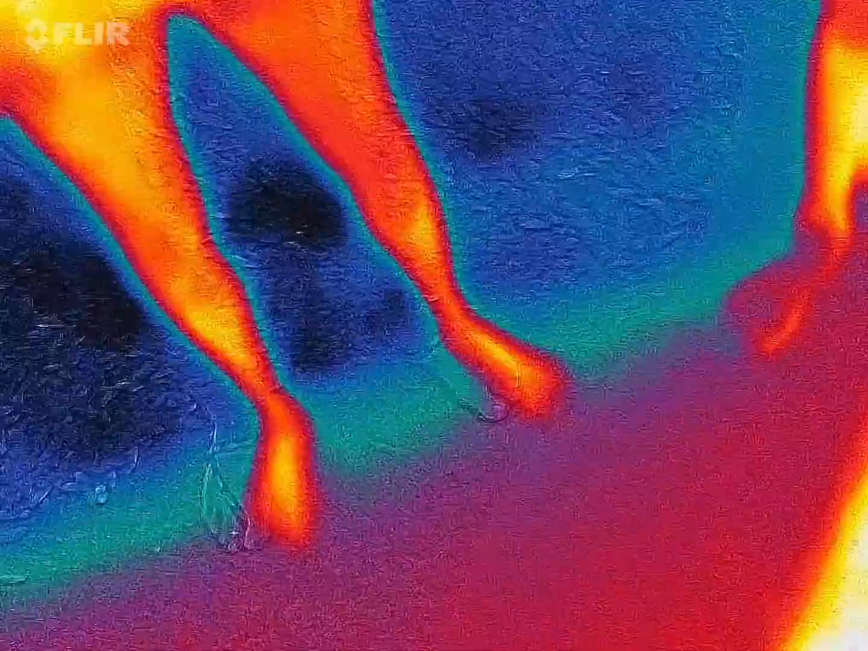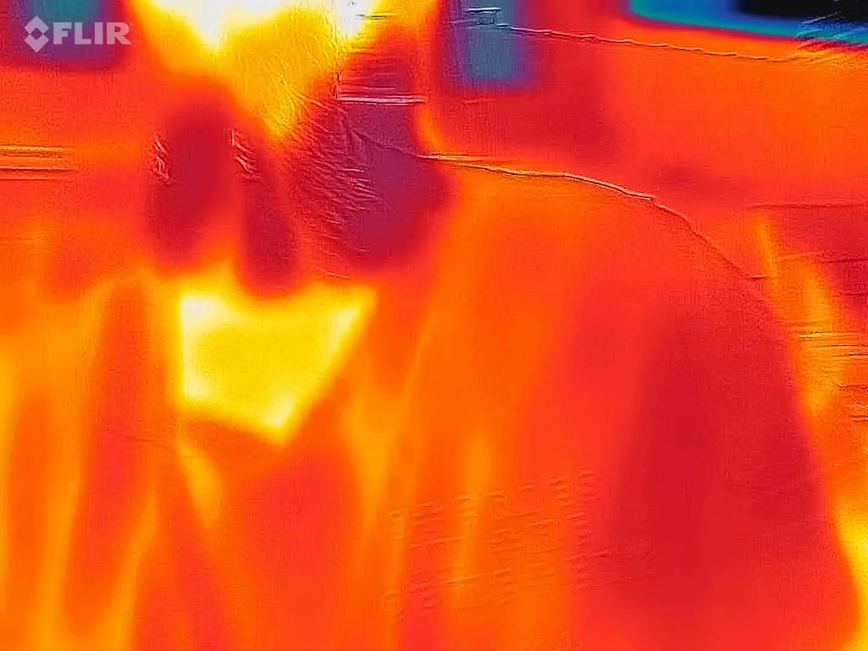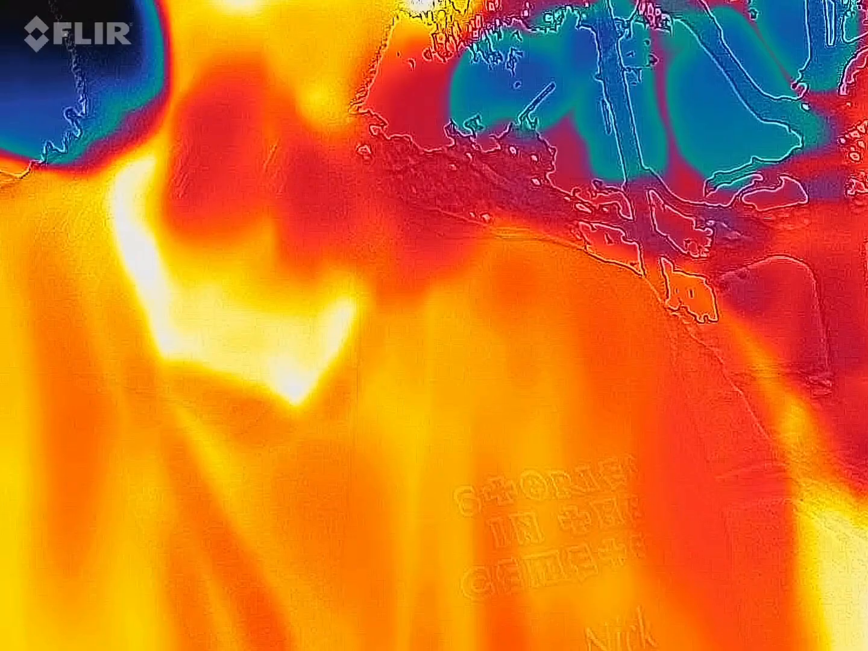Perfect. And with that, you should be able to see me in there. Okay, red, orange, and yellow guy. So we're looking for those cold spots. They're going to be blue and black.